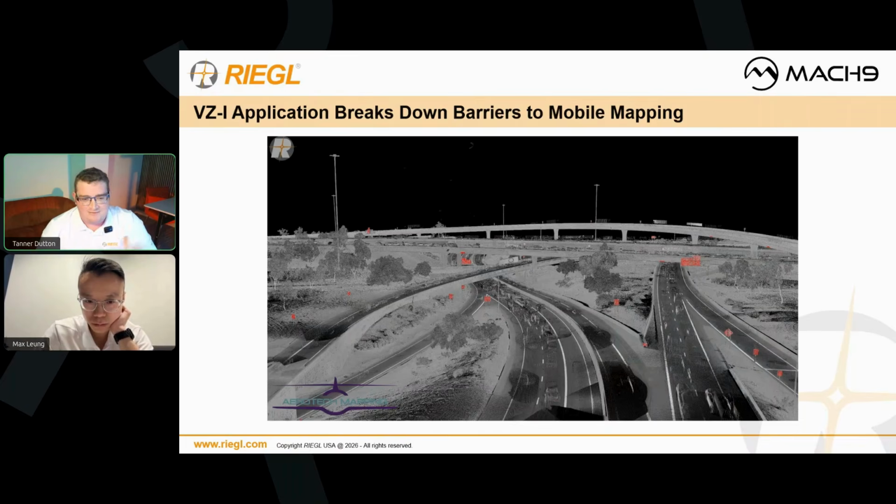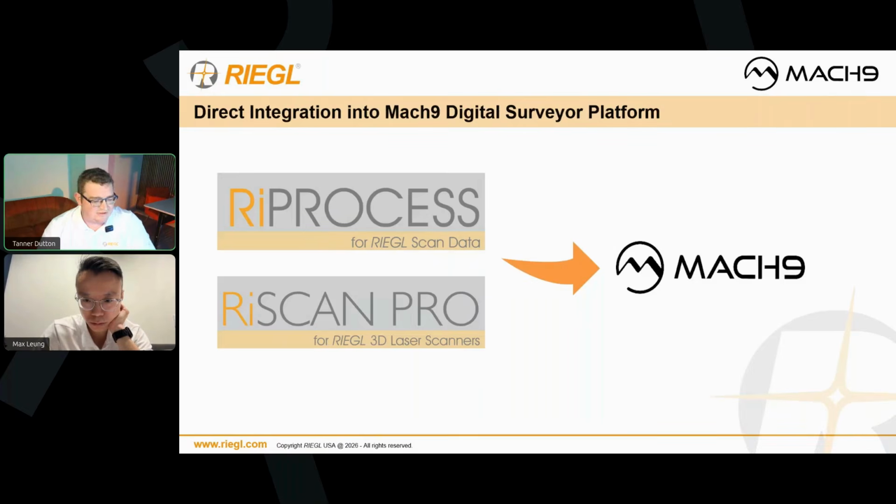But with that in mind, we've captured all this great data, and we have something to do with it. Max, I hope you can tell me what I can do with all my data, because data from RightProcess and RightScan Pro needs to be extracted and there needs to be value added. So how are we pushing that data to Mach9 and what are you guys doing with it, Max?